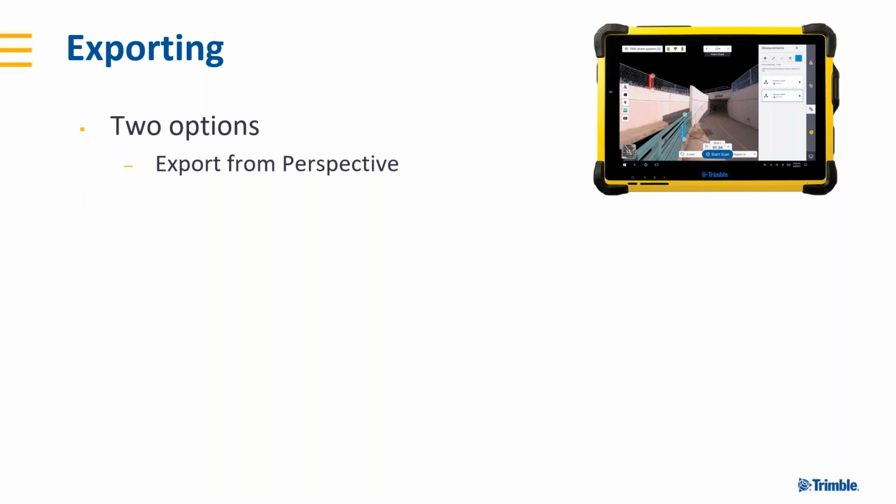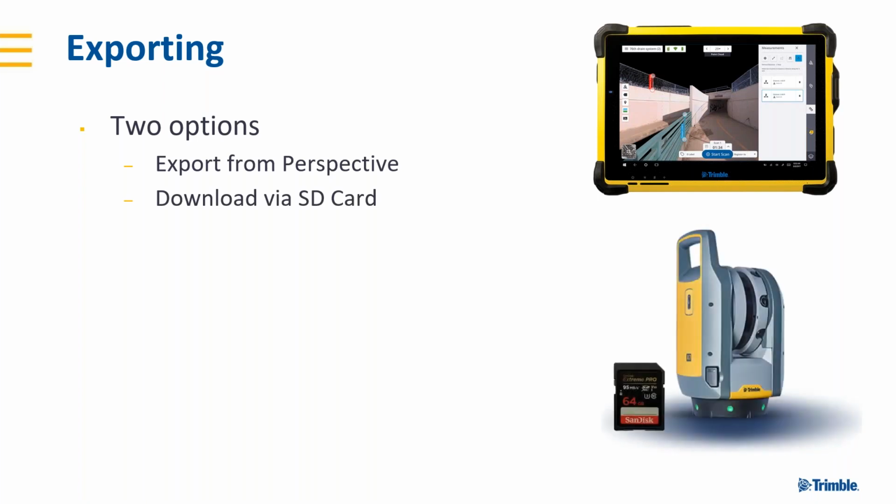But with the way of using Perspective, you get the benefit of having the in-field registration. You get the benefit of using the labels and the annotations on there as well. Now, the alternative is just to download the data directly from the scanner, taking the SD card out and plugging it into your computer and downloading. In this case, you get the scans, you get any photos that were associated with it, but you're losing the benefit of the in-field registration as well as the ability to add annotations and labels.